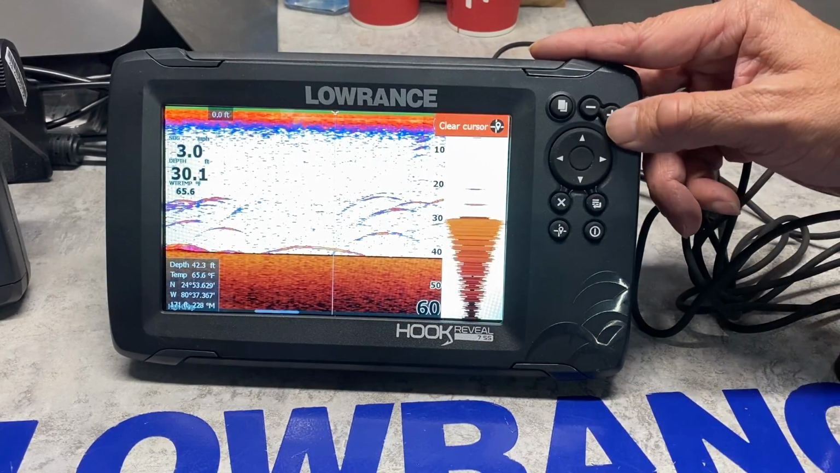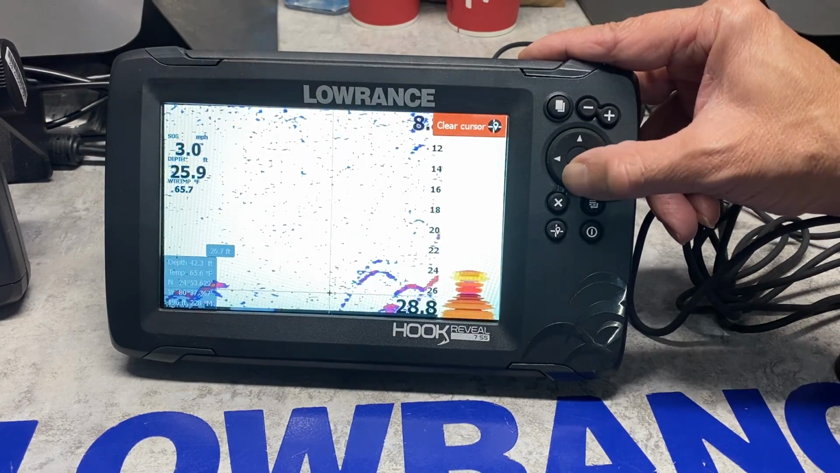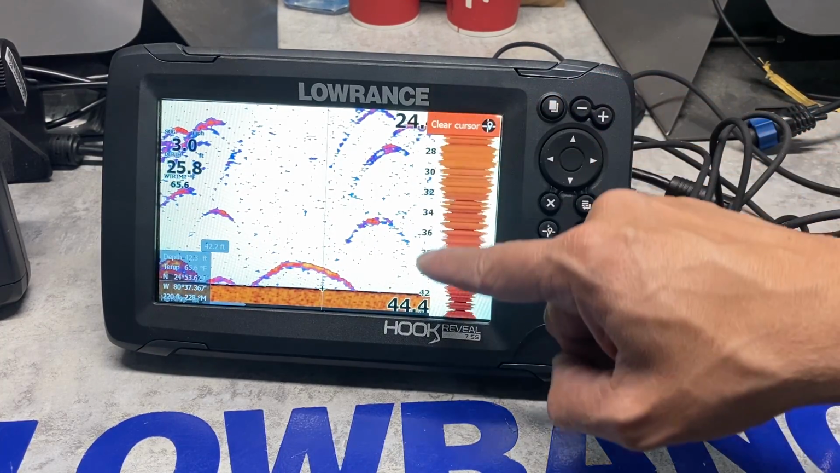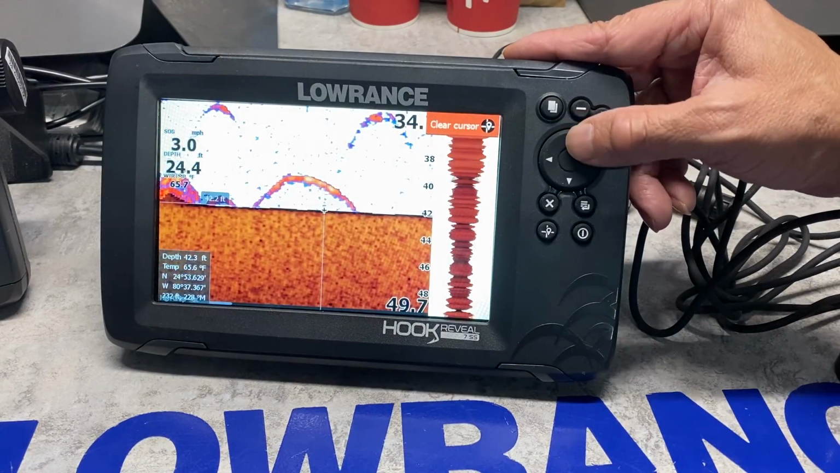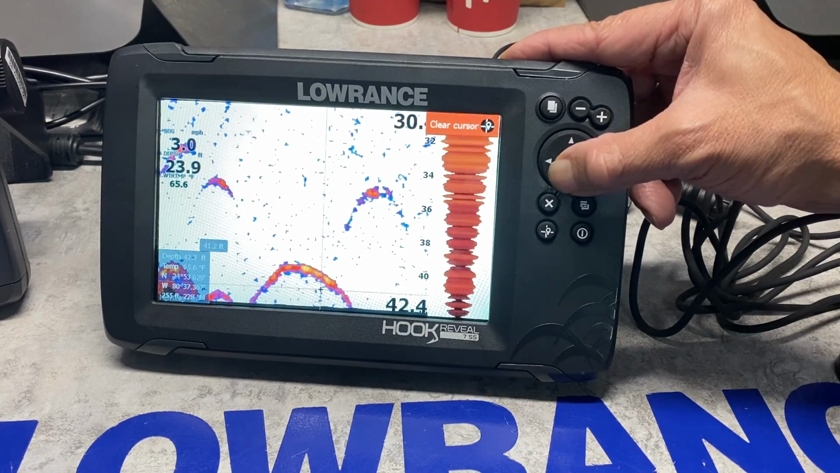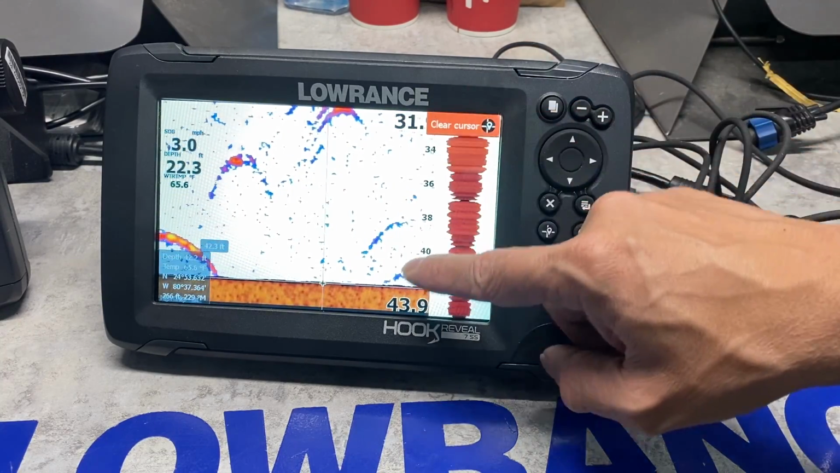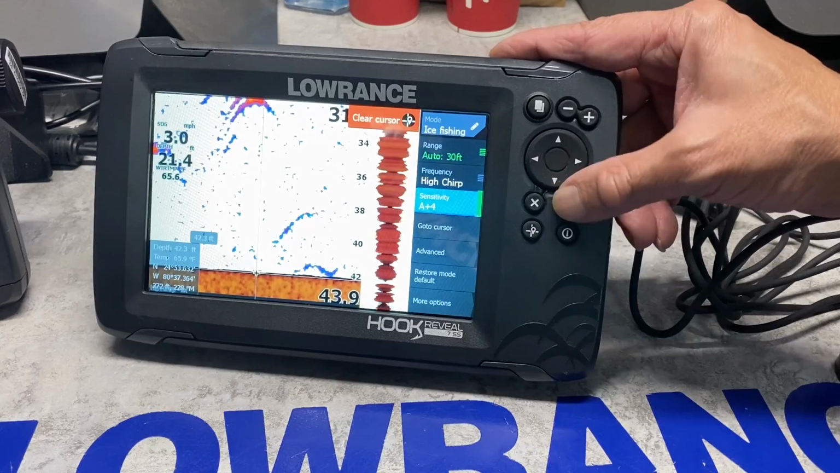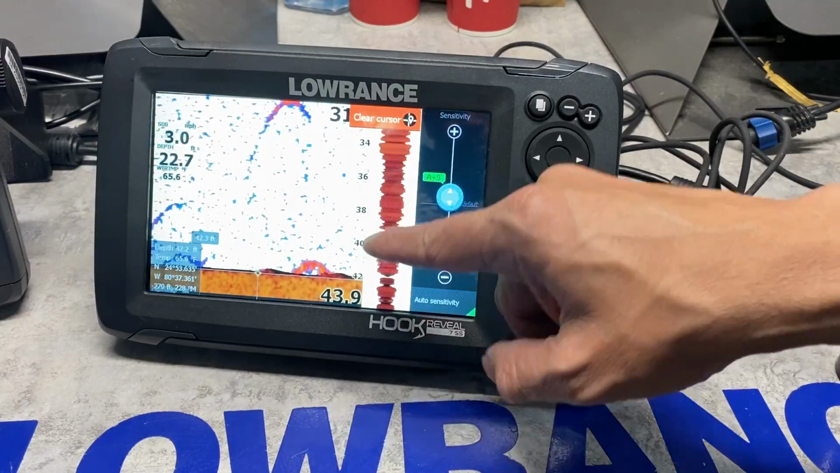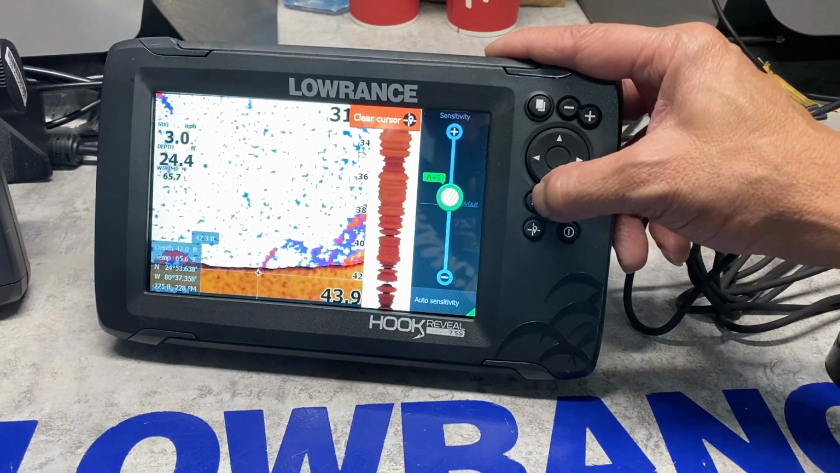Okay, so what we were doing was zooming in, bringing our cursor to the bottom. So right now, we've got the bottom from 24 to 44. Zoom in again, move the cursor up, zoom in again, move the cursor down. So I've got the bottom 31 to 43. So that's my detail. I turn up the power now. And as I increase the sensitivity, I'm going to see the silt. I just want to have the sensitivity so I can see the silt and my jig head going up and down. And that's the key to a unit without using the flasher mode.